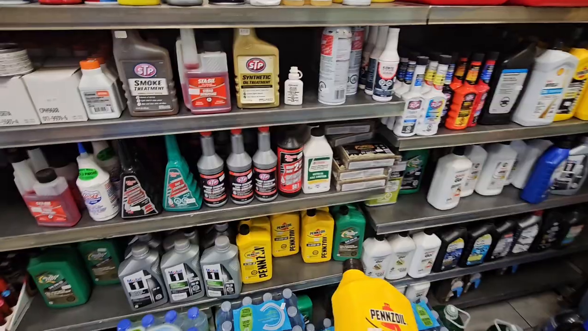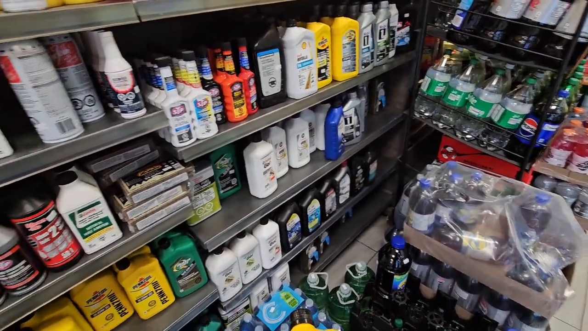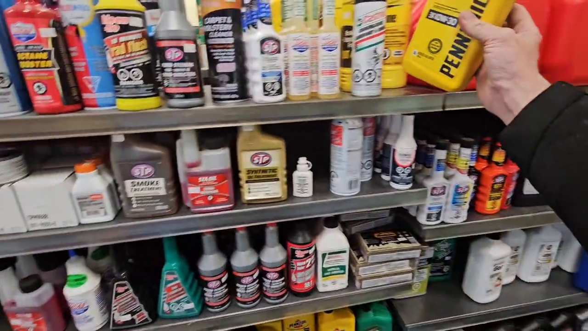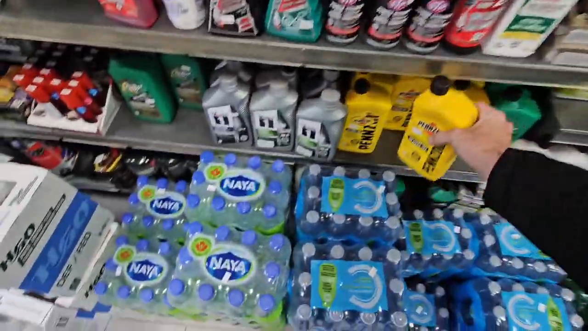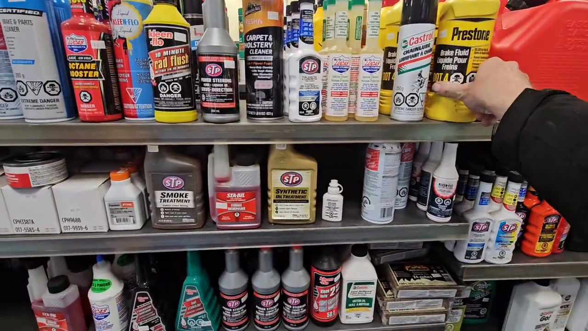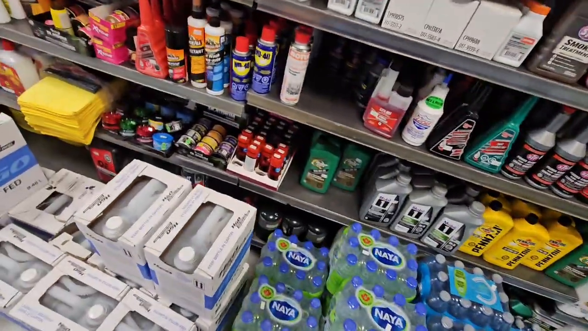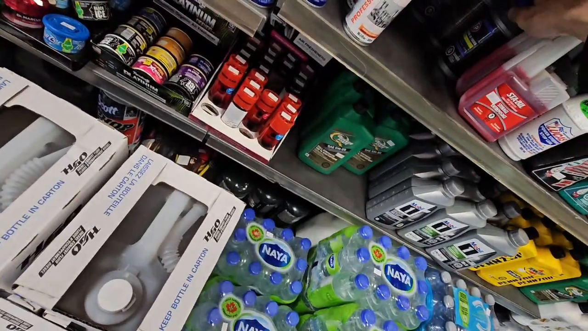Oh God. You know, I'm not going to get anything. I'm going to get it somewhere else, and I can get DOT 4 somewhere else. I don't want to buy all that. I don't need that much. Just need the smaller one. Just this one.